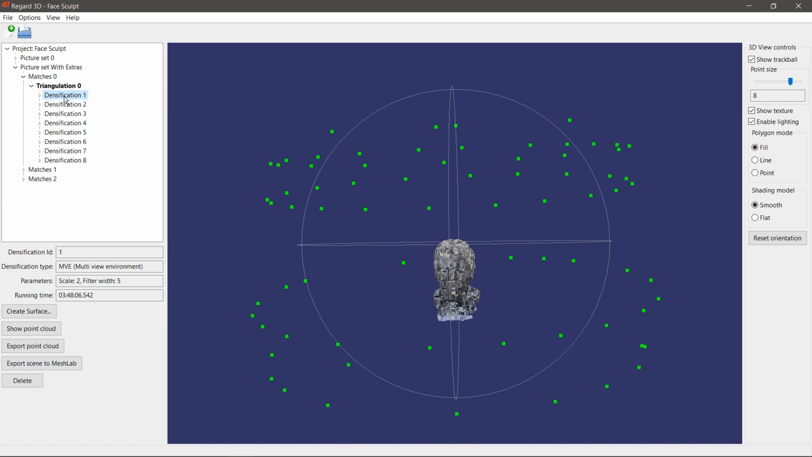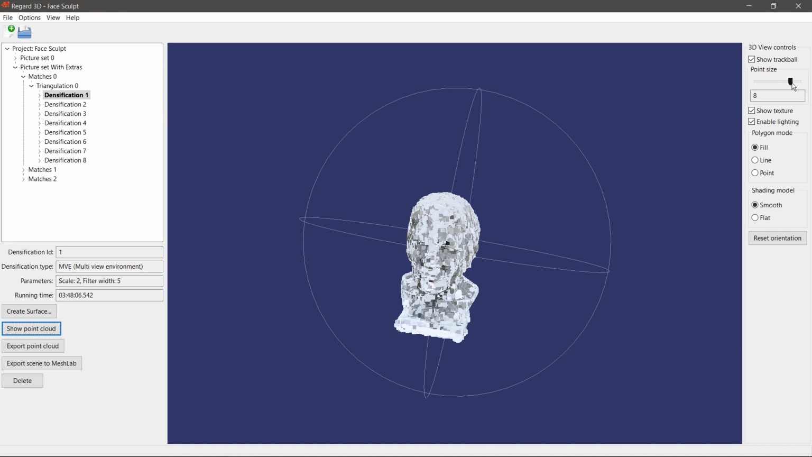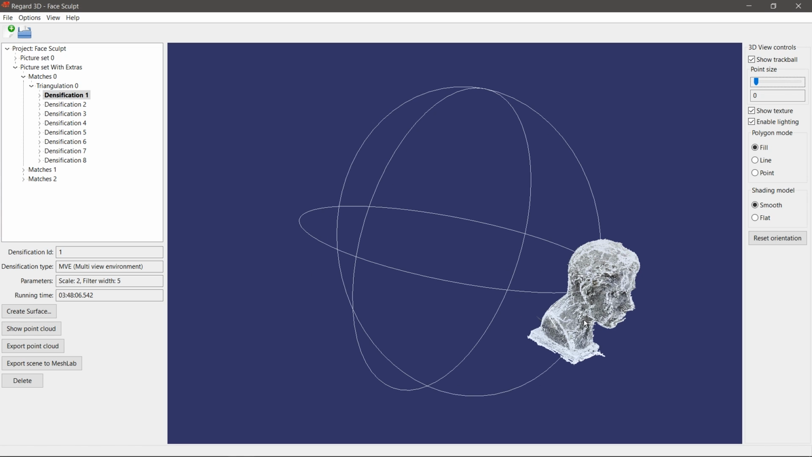And this is MVE with the default settings. I'm going to show point cloud. This should happen by itself. And this will take a while to load the model as well, just because it's so many points. Okay, and I'm going to turn the point size back down. So this is the model, and I'm just going to move it a bit. It lags a lot because it's so big. And it's creating what seems to be a lot of artifacts, but when I actually run it through the surface reconstruction, it doesn't keep as many of these.